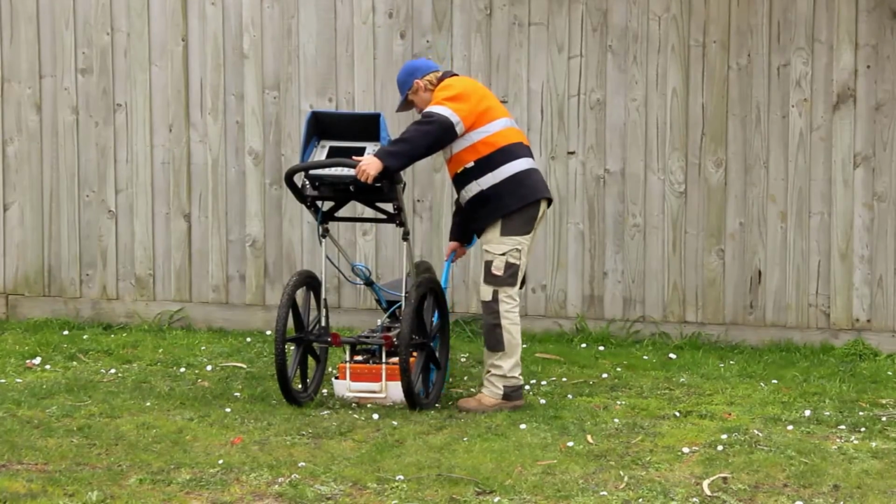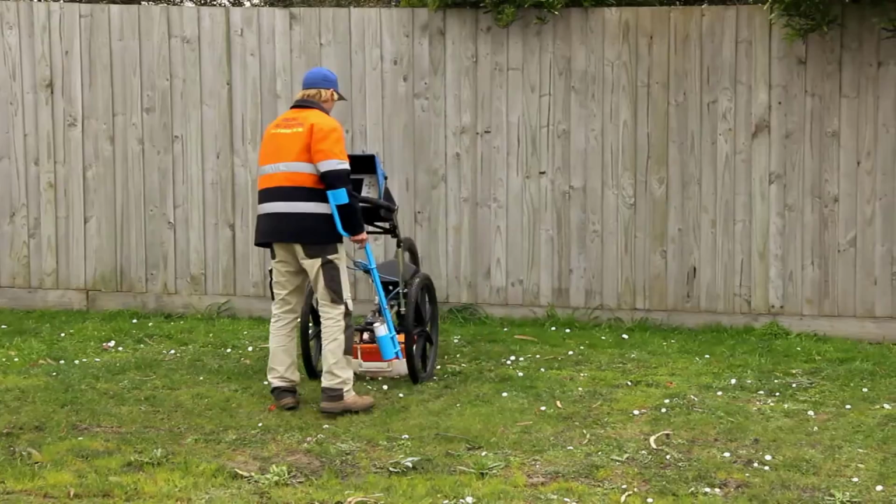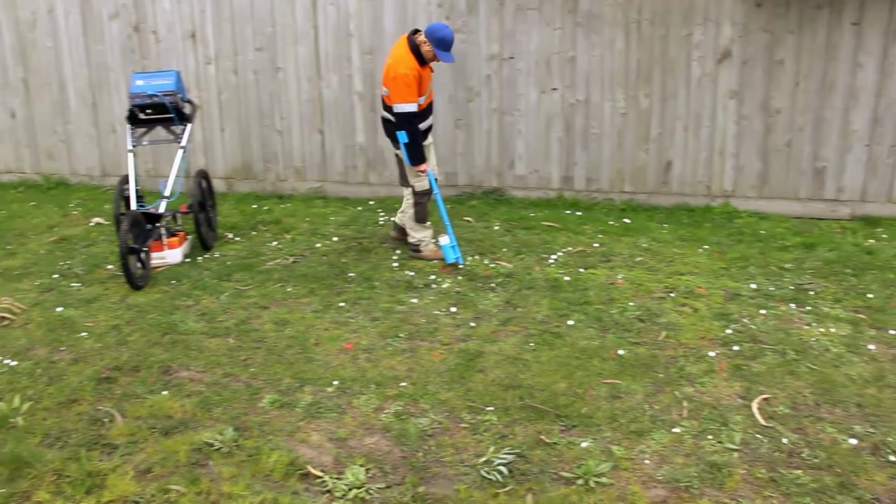So the main thing to keep in mind is GPR is no silver bullet. It's not the answer to all locating needs. We do use it on nearly every job we do these days, but there are some areas where it just will not work. So we just need to keep that in mind.